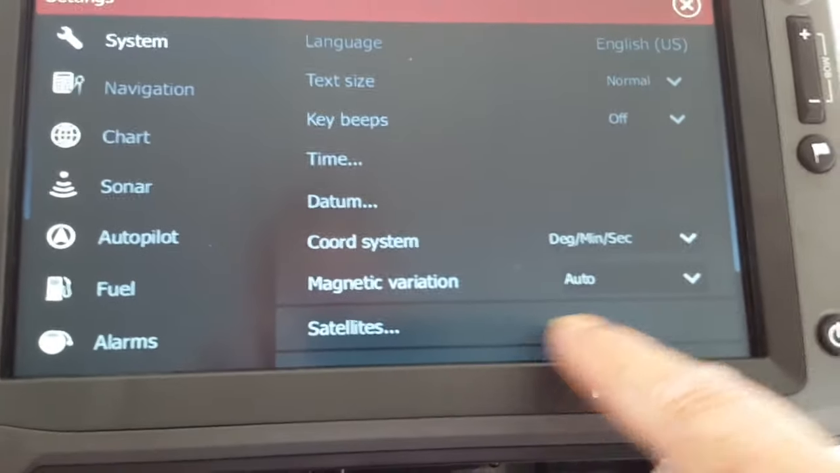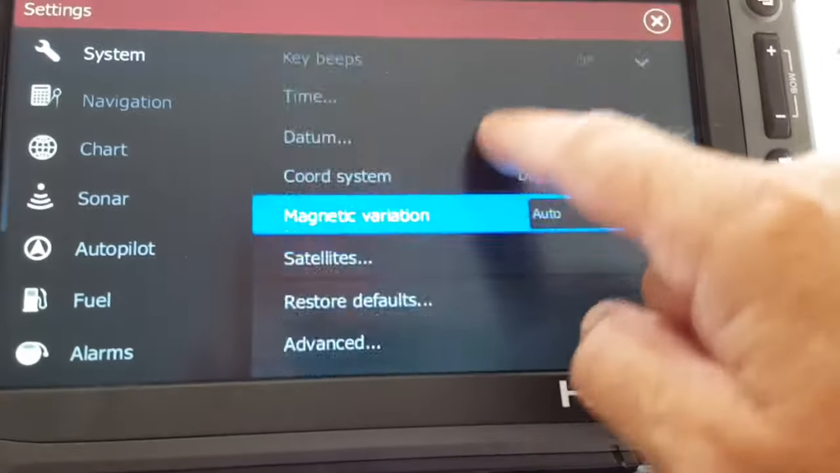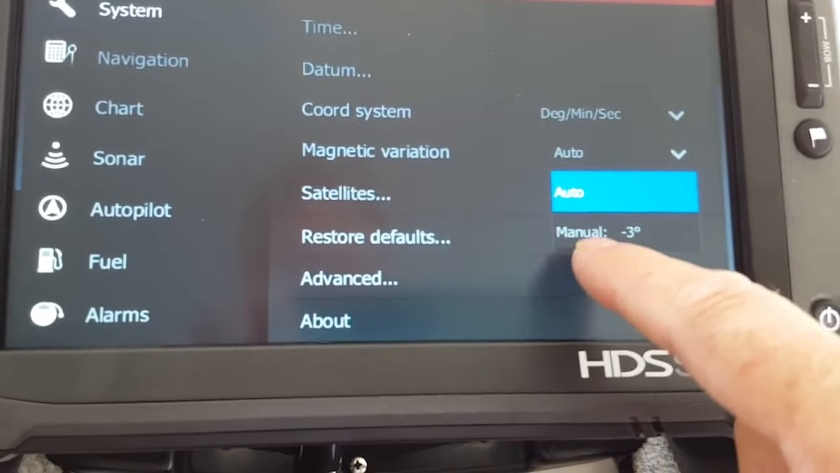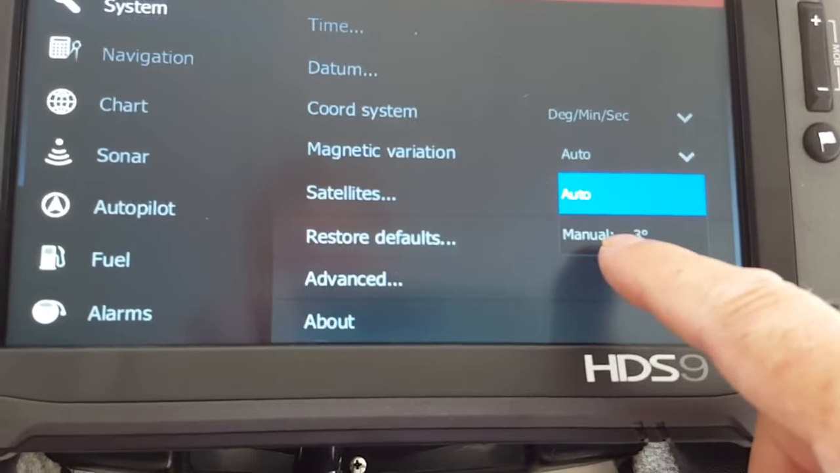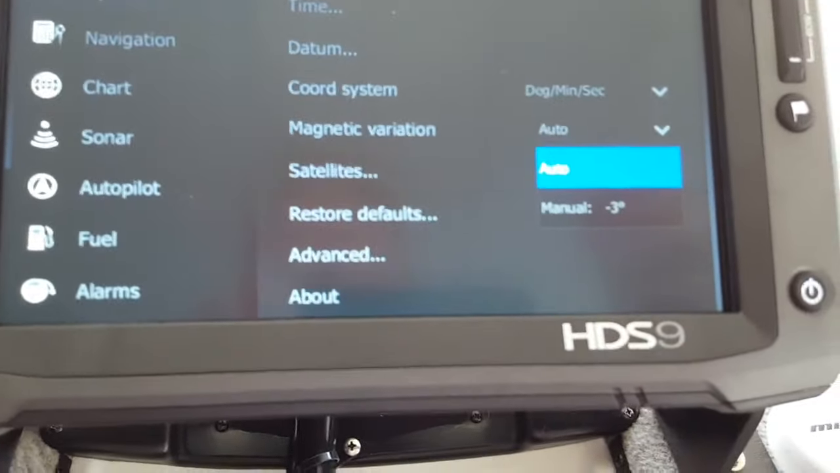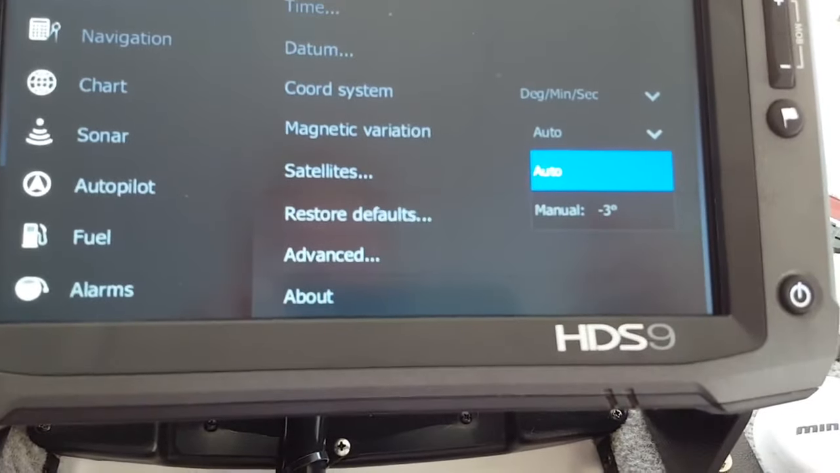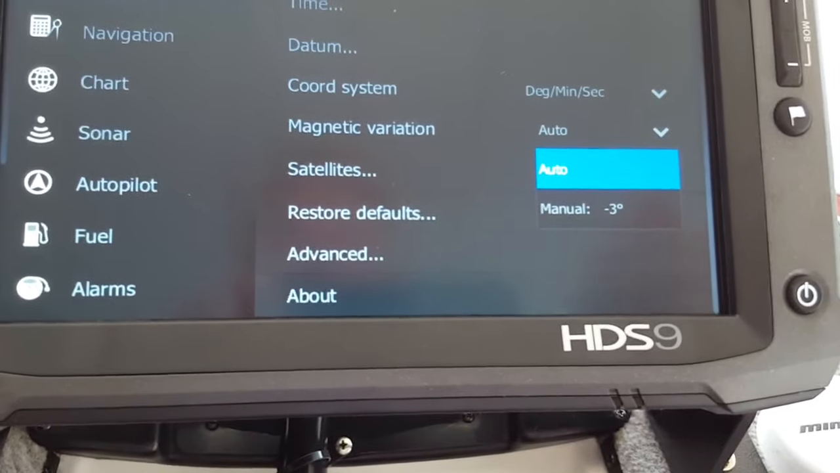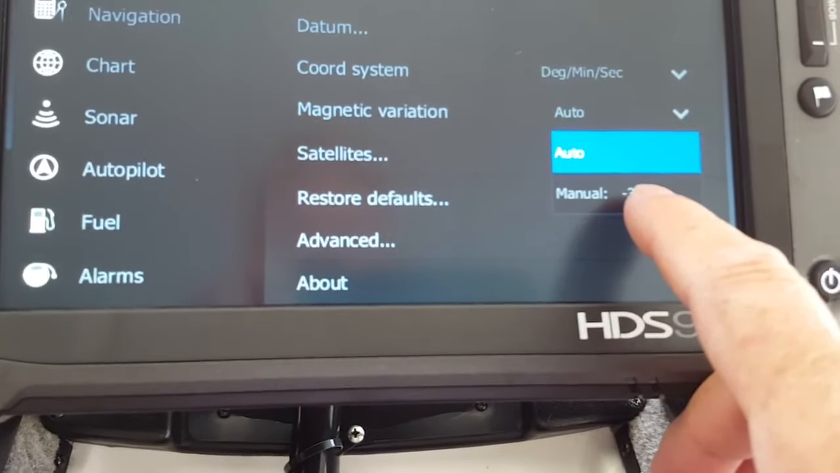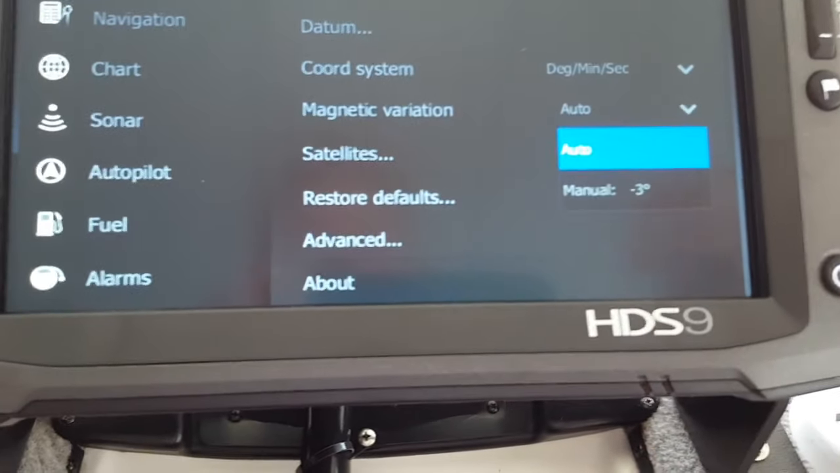Then I've got magnetic variation set to auto. I keep that on auto. You can set it manually. Now what I do is when I'm running my coordinates for heading up, I will set this to -3, or the difference in those two settings.